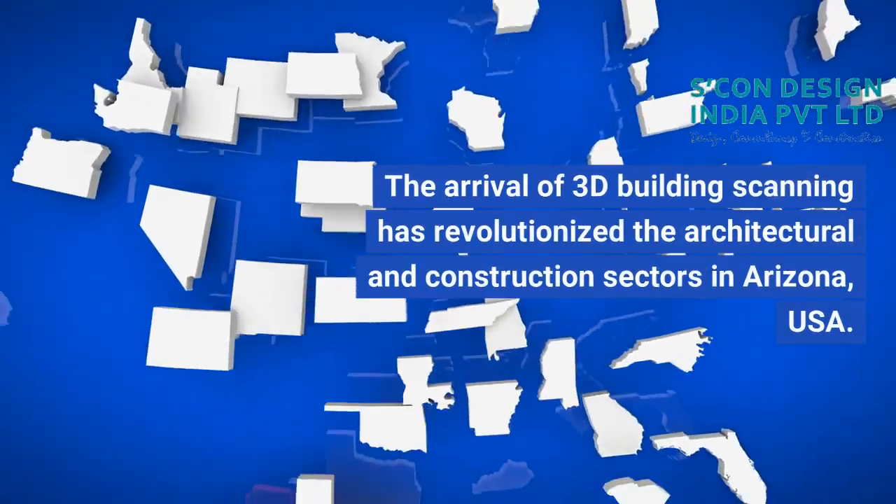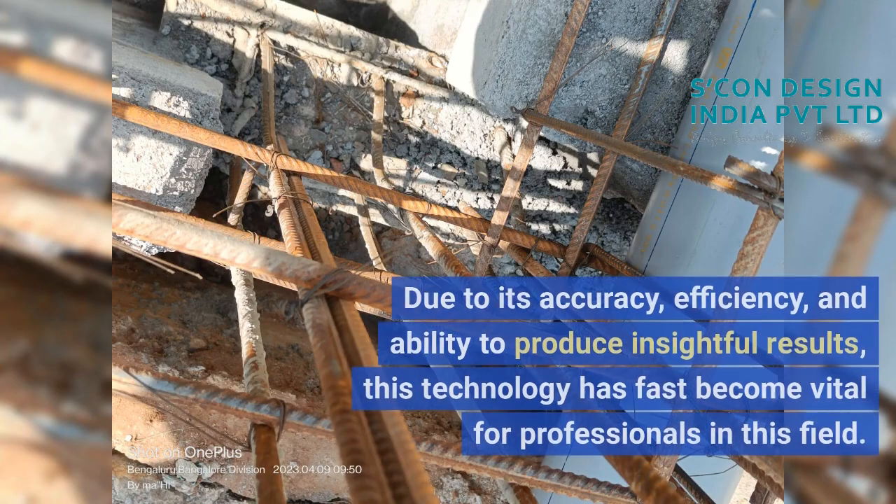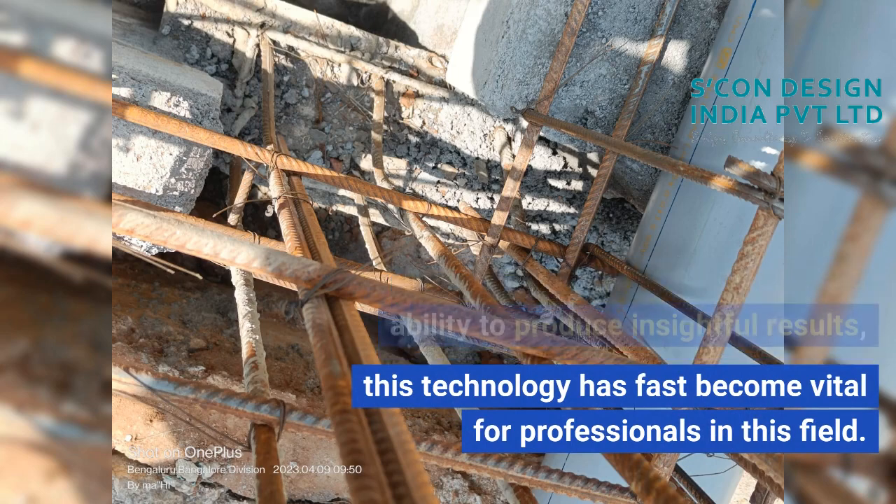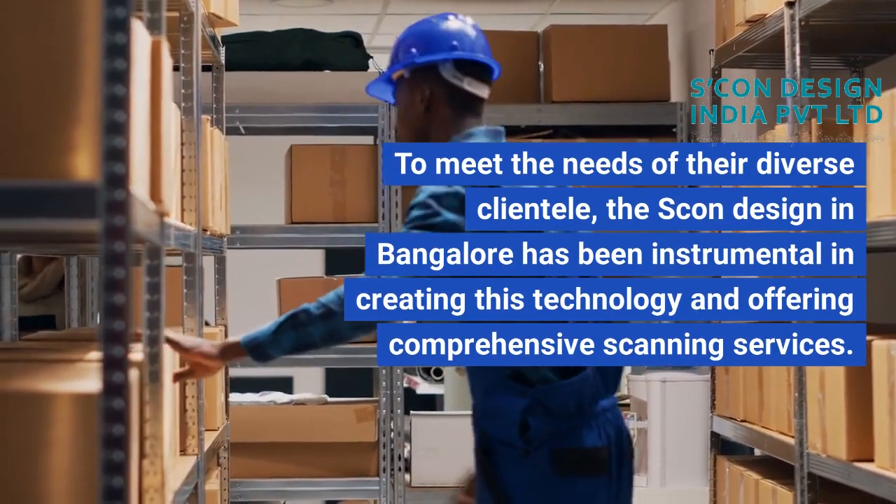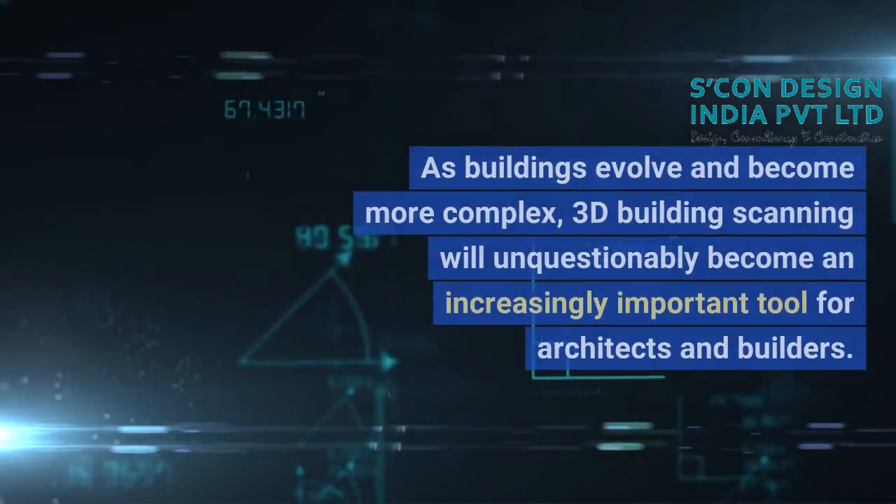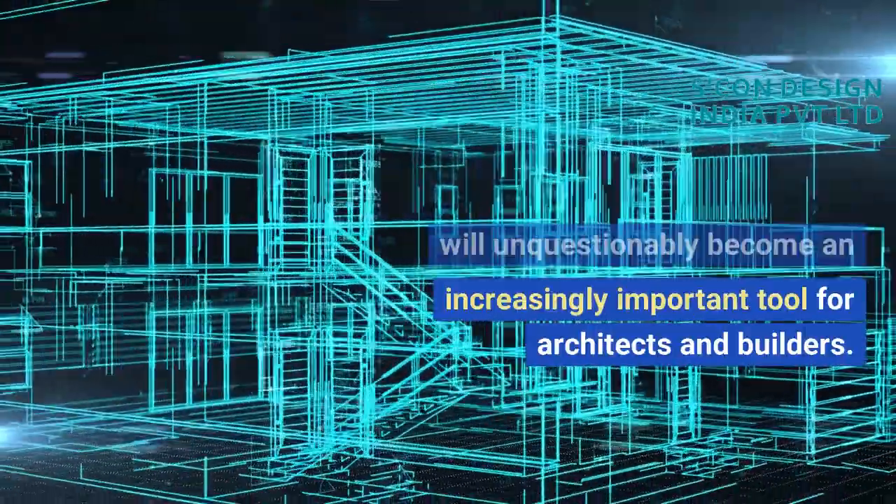The arrival of 3D building scanning has revolutionized the architectural and construction sectors in Arizona, USA. Due to its accuracy, efficiency, and ability to produce insightful results, this technology has fast become vital for professionals in this field. To meet the needs of their diverse clientele, SCON Design in Bangalore has been instrumental in creating this technology and offering comprehensive scanning services. As buildings evolve and become more complex, 3D building scanning will unquestionably become an increasingly important tool for architects and builders.